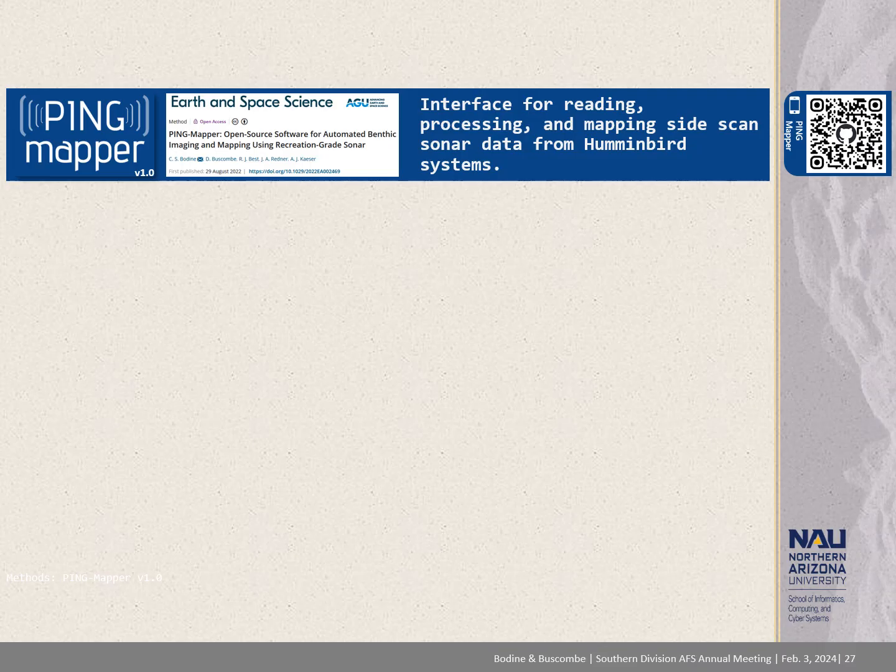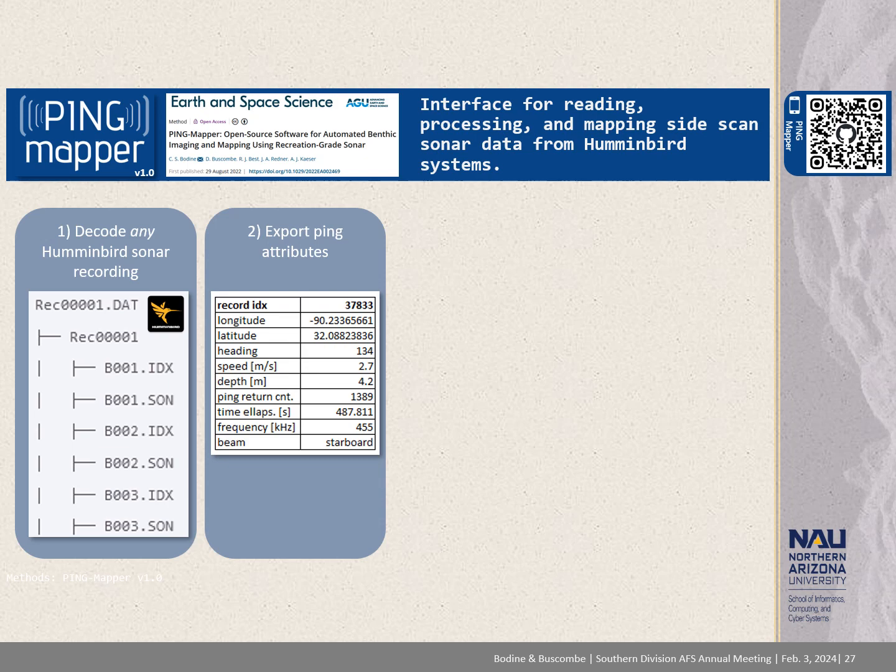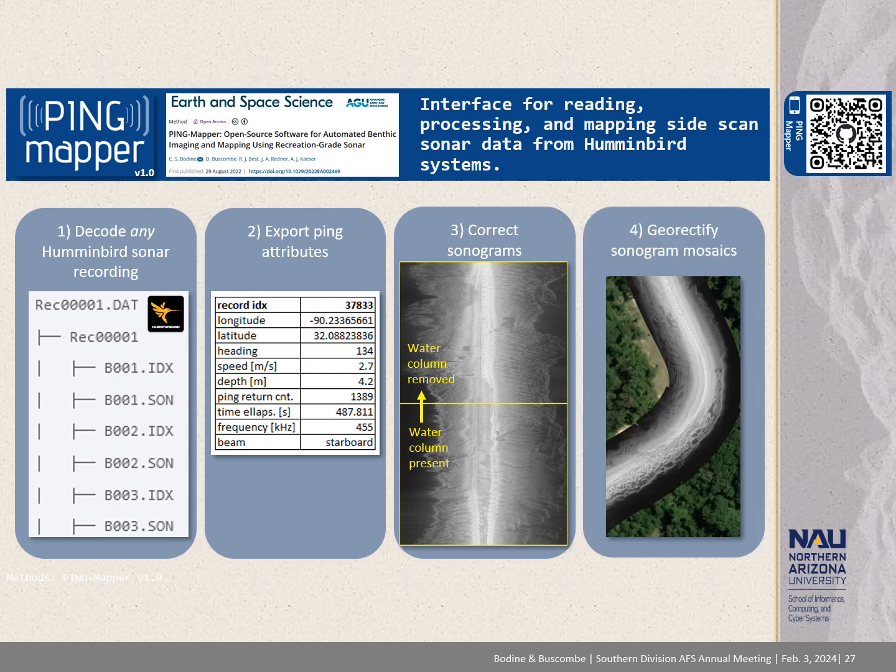Cam's first step was to refine and complete a piece of software Dan had started to develop. This free program is called PingMapper, and it was written using Python coding language. This program is capable of decoding sonar recordings from any Hummingbird side imaging system. It can export the attributes of every ping on the record and produce sonograms from these data with either the water column present or removed. It then is capable of producing georectified sonar image mosaics. All of these steps are undertaken in automated fashion with minimal user input on the front end.